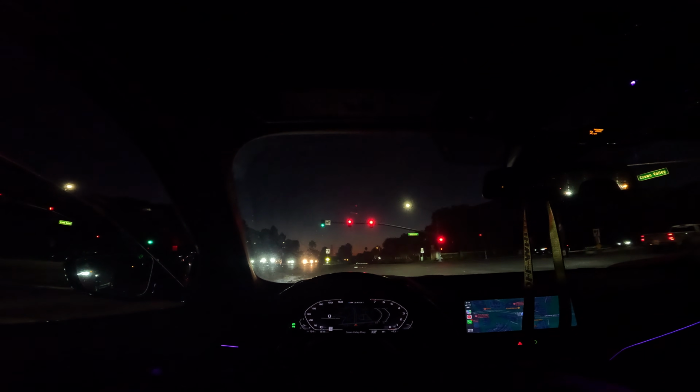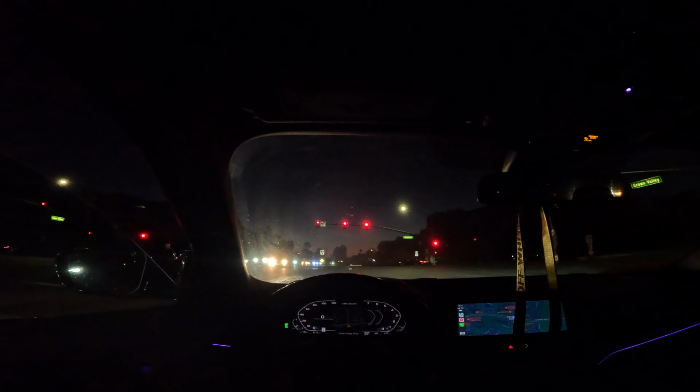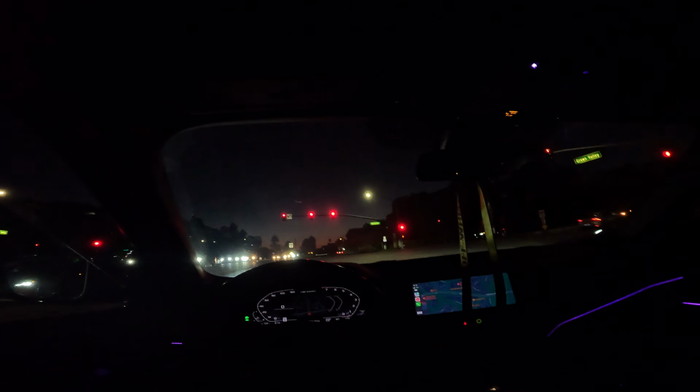The only problem I have with the straight pipe is I have a lot of drone, and I've read people say they don't have drone, and I'm wondering if they do like an X pipe type setup. I'm not too sure, but this car has a lot of drone when you straight pipe and throw a downpipe on, so you definitely need a closed exhaust system.